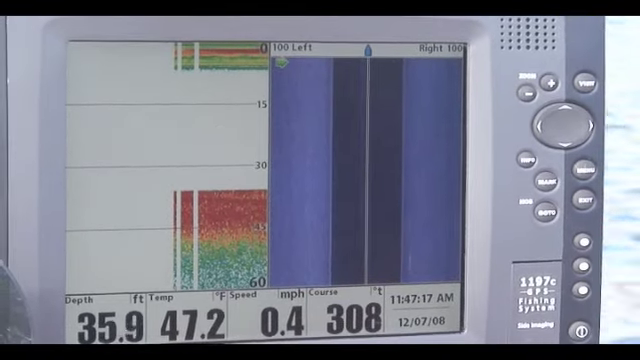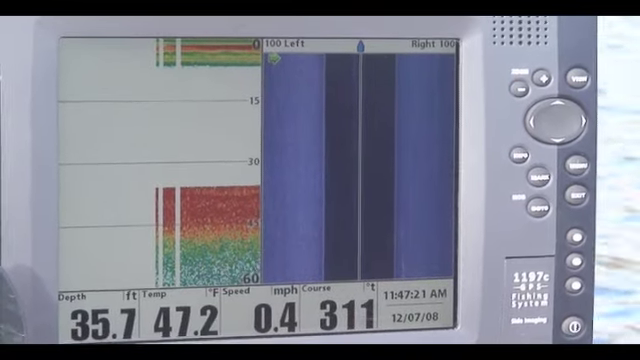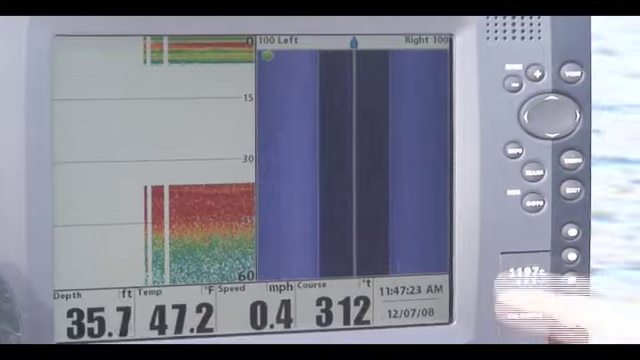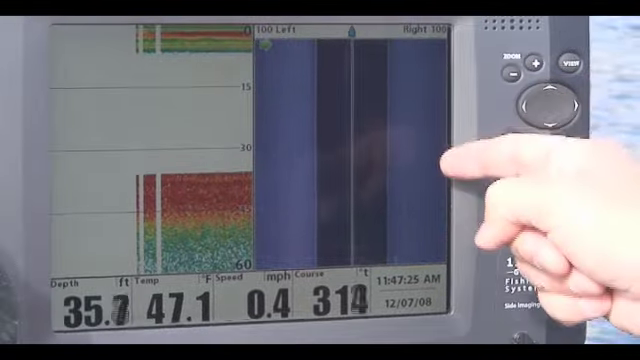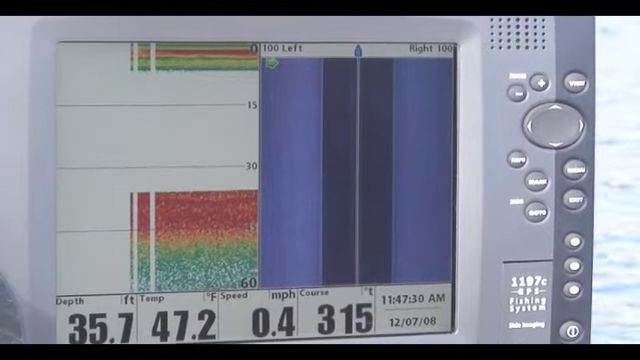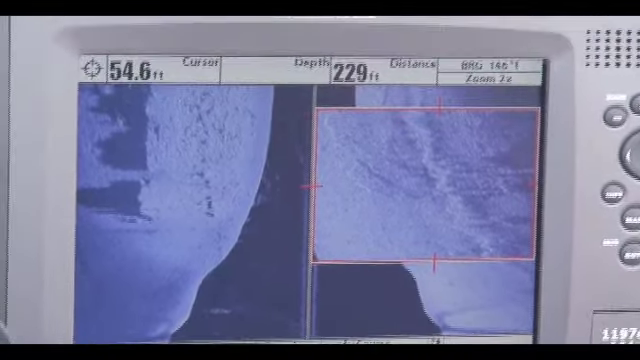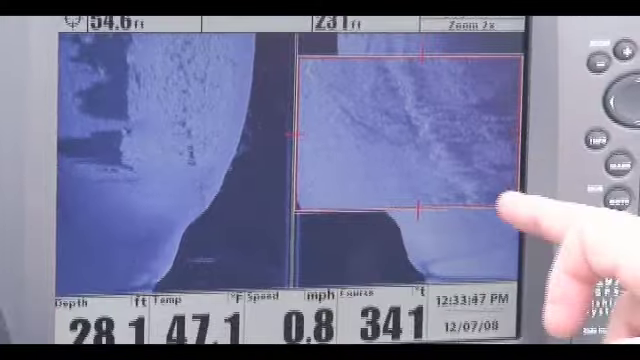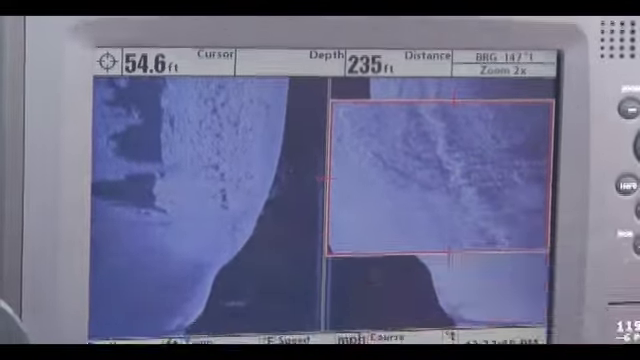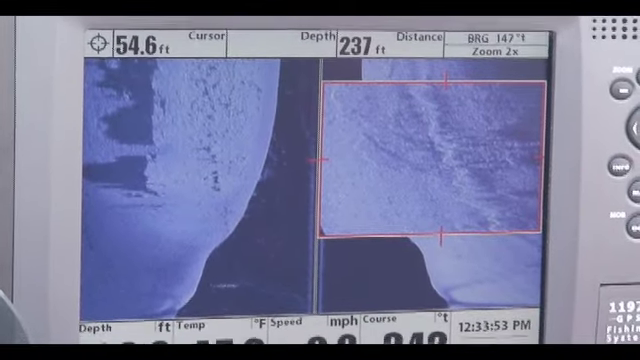Go out on your favorite lake, find your brush pile, your rock pile, start driving right over top of it. And what you'll see then is you'll get a mirror image on both right and left side imaging and what you're used to seeing in 2D sonar. We're sitting on a kind of a rocky shelf, rock point, and this white ridge you're seeing is actually a stair step, if you would, of that